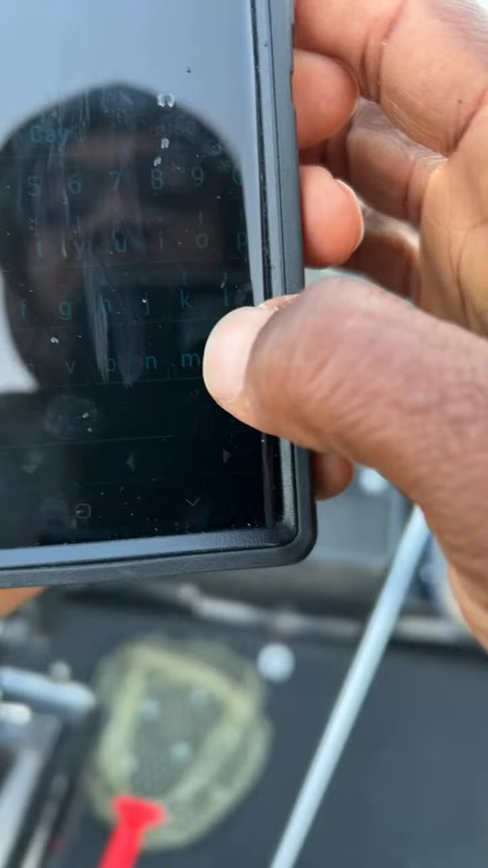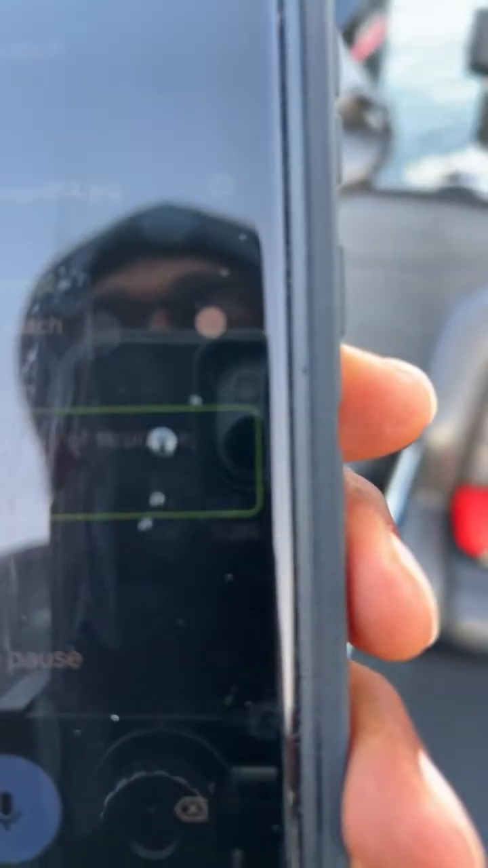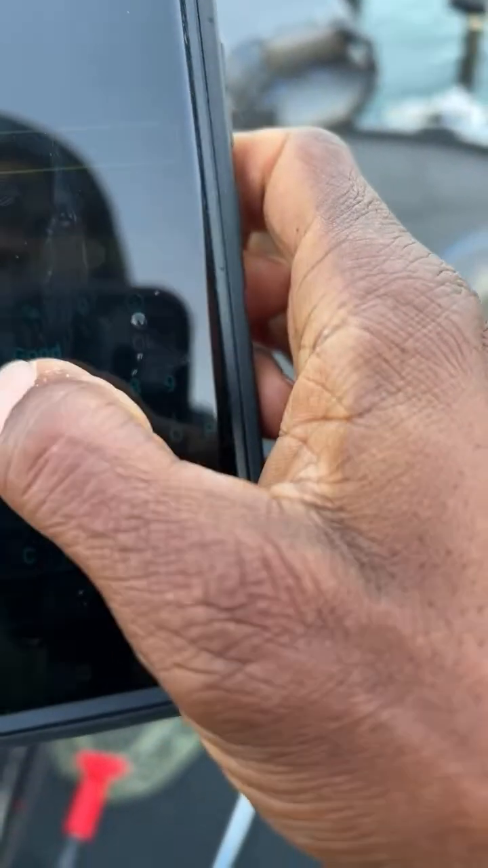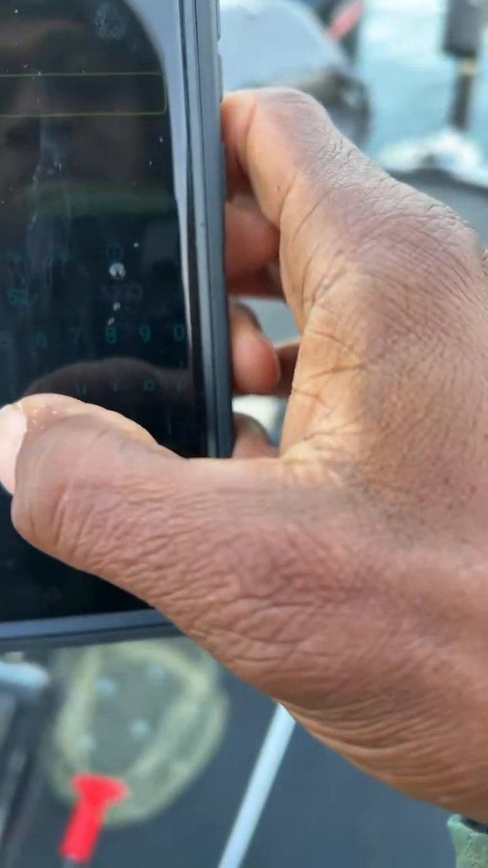So I can just put, caught this fish on a, let me just use voice. Caught this fish on a spoon in 30 to 45 feet of water. All right, and now water temp, what did I say that was? 52 degrees. So the screen is kind of dim right now because I told you my battery's going dead.